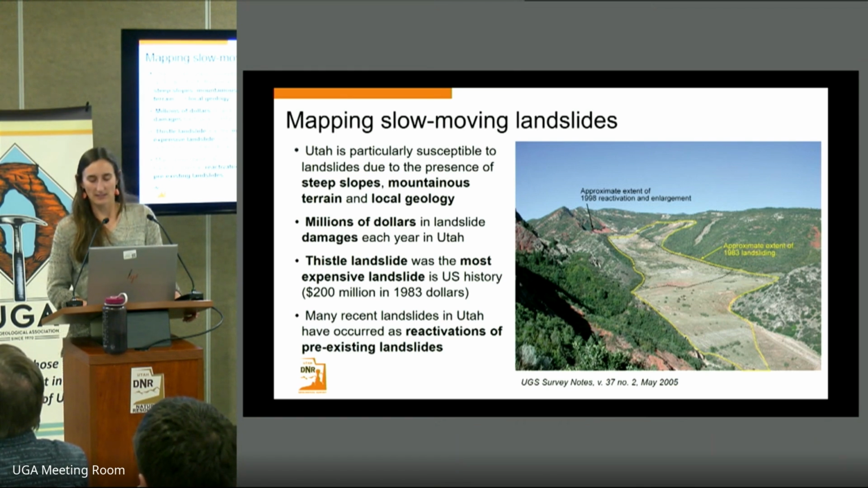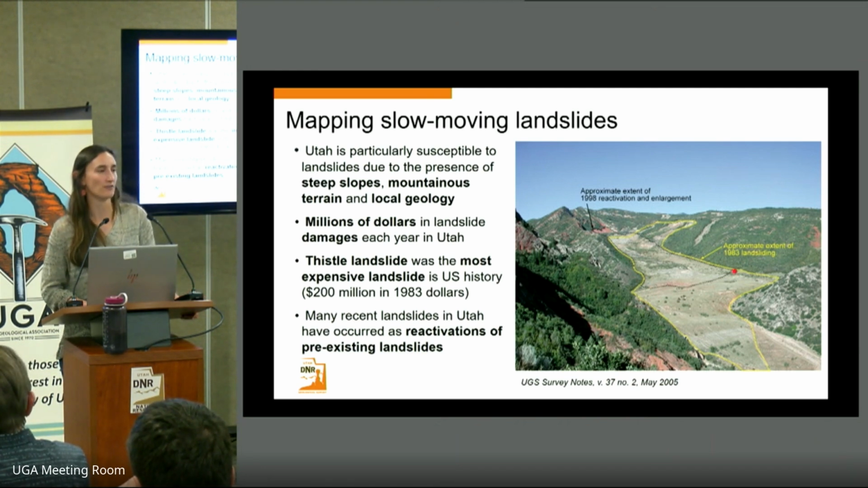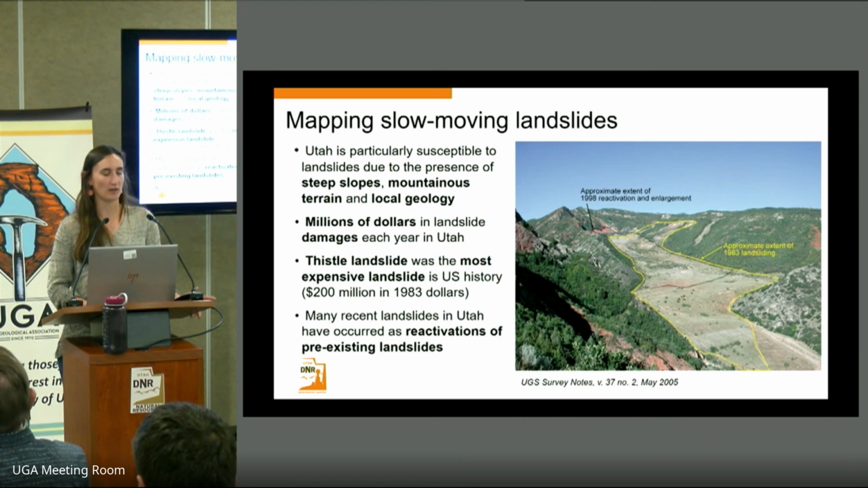The extent in yellow is the sliding that occurred in 1983. There was a reactivation and enlargement of this sliding that occurred later in 1998. So this is an example of landslides occurring on pre-existing landslide features.